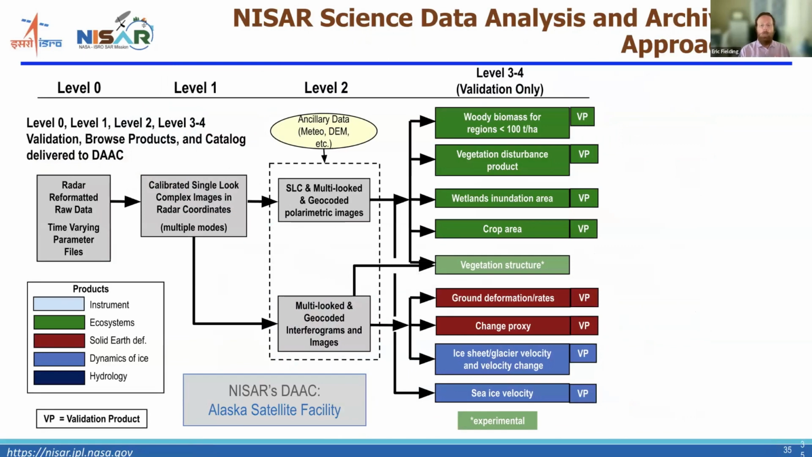So the NISAR is going to have released data of several different levels. The raw data or level 0 data is going to be available for people that want to do their own processing from the beginning. I'll talk about that a little bit more in a minute. Level 1 is the radar after the synthetic aperture has been formed.